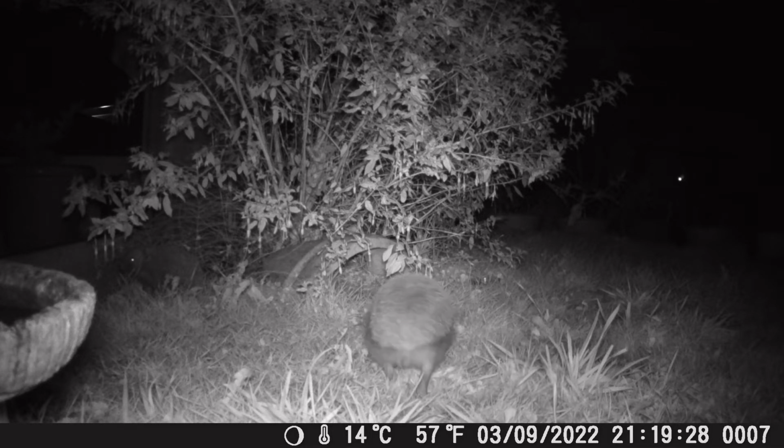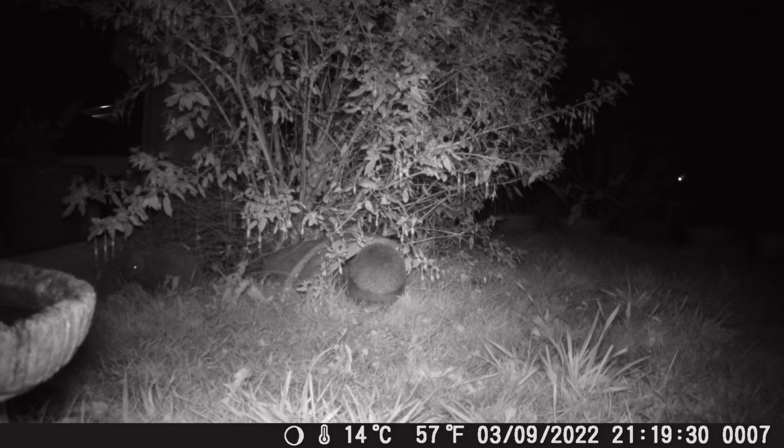In this bit of video we notice that there are two hedgehogs. I don't think they know each other because they don't seem to interact at all. In fact, the darker one on the left hand side seems to be keeping out of his way.